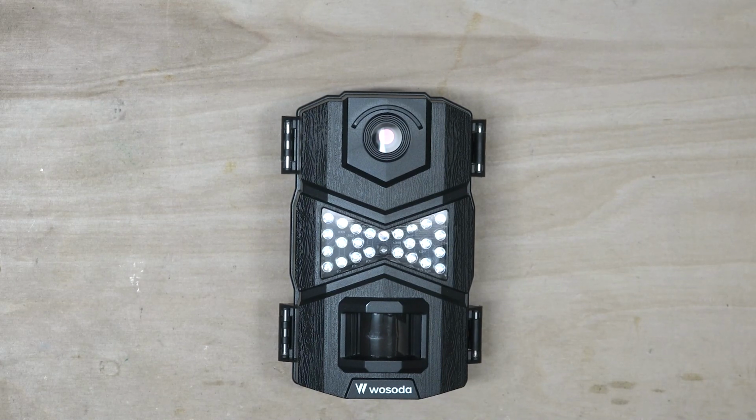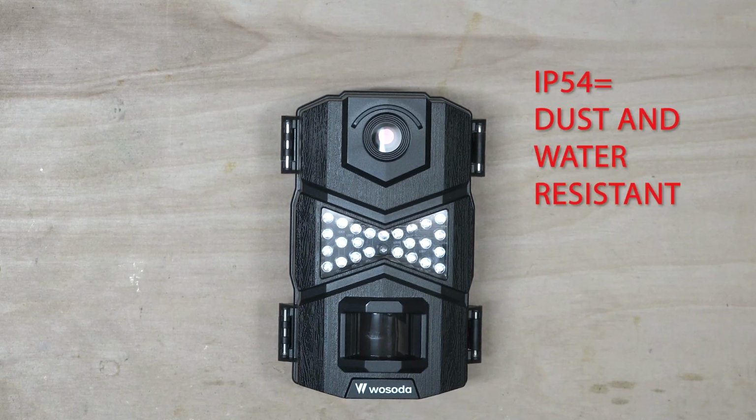It has an 8/10 second trigger speed, 60-foot night flash range, 60-foot detection range, has a time and date stamp, runs on 8 AA batteries. They claim it has a standby time of up to 12 months, and it uses a standard SD card up to 32 gigabytes, class 4 or higher, and it is weather rated to IP54.